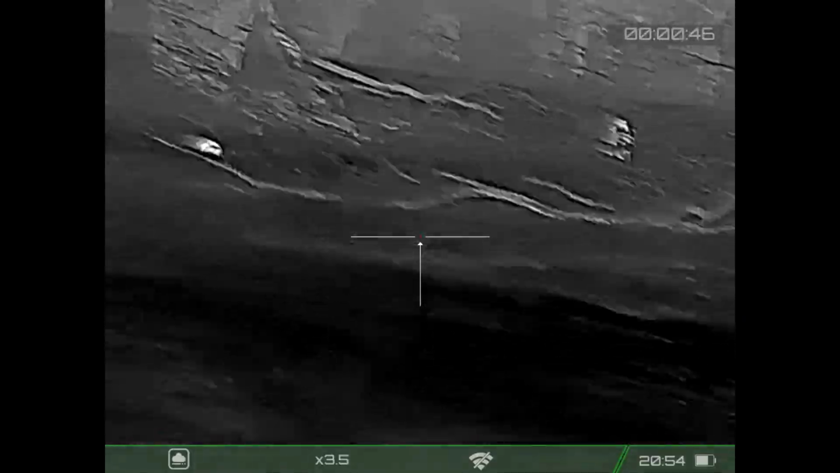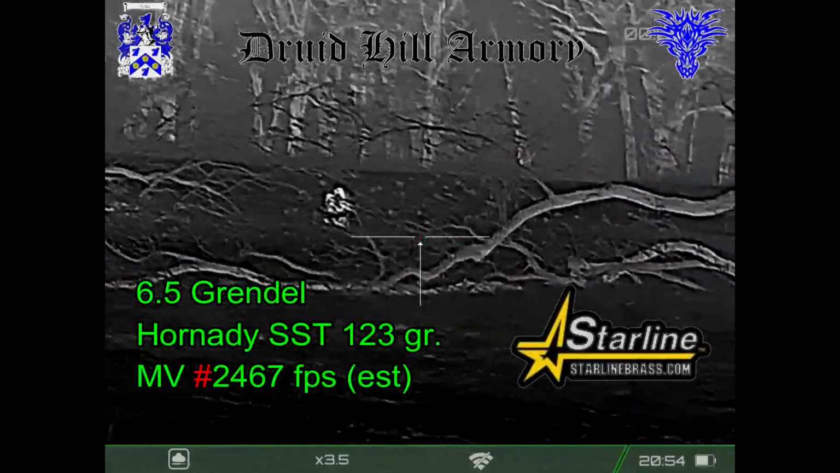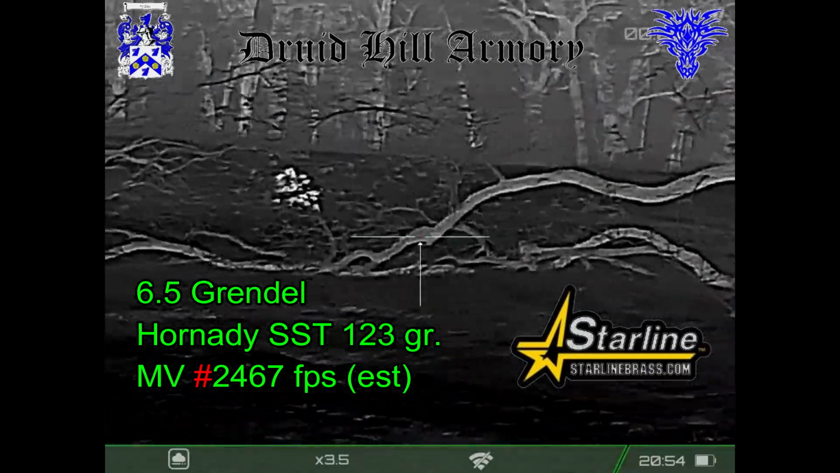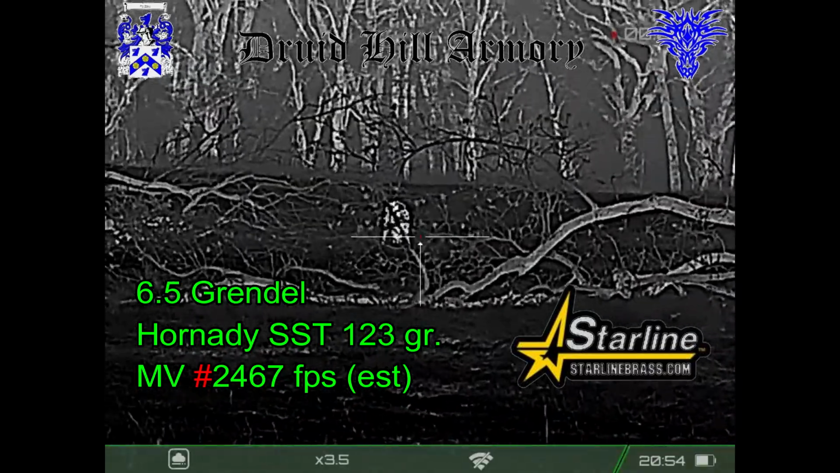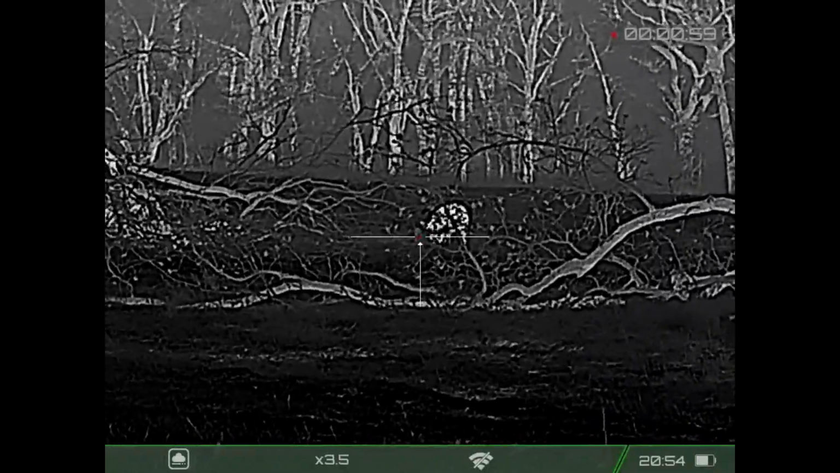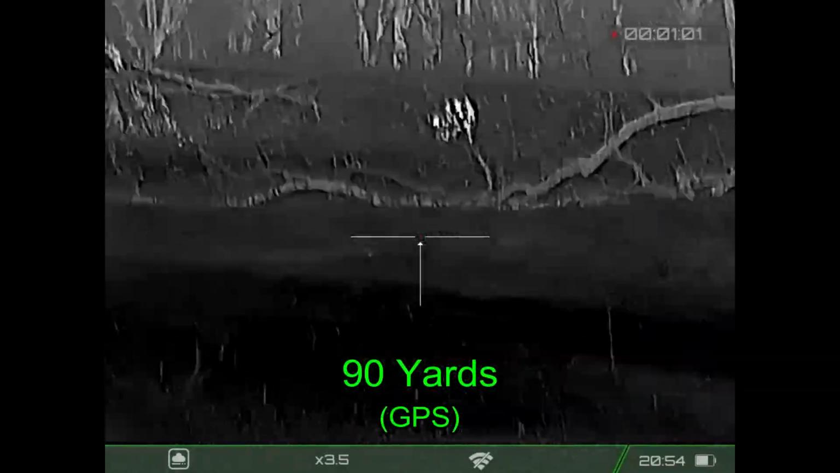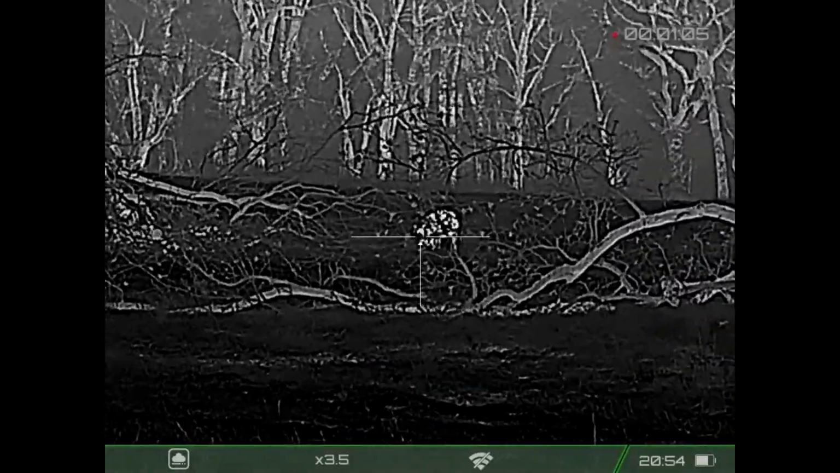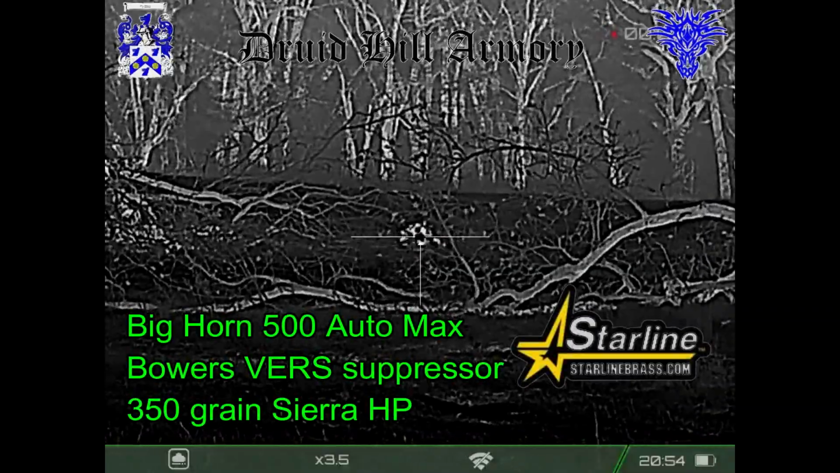Now for tonight, I'm going to be shooting some Hornady SST 123 grain green bullets loaded by Grendel Armory to Starline brass, that is traveling much faster than the posted velocity because I have a 28-inch barrel. I don't think he's behind any heavy limbs. Are you good with it? Shoot ready? 3, 2, 1. Of course Ben was good with it.